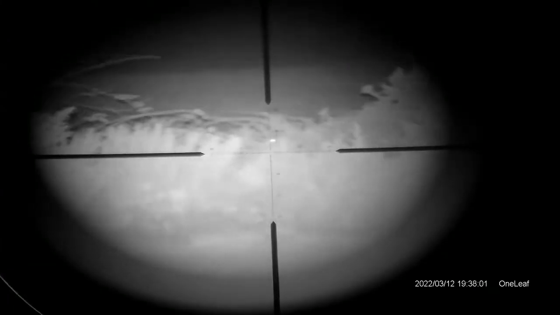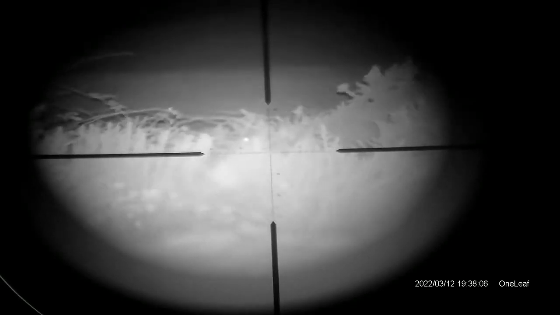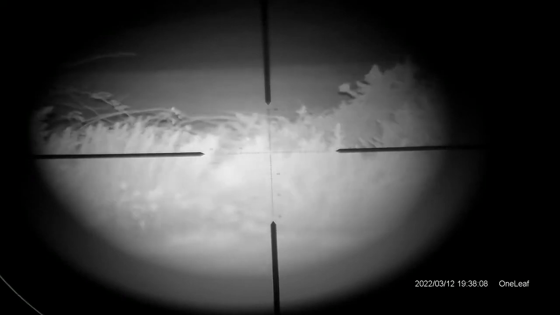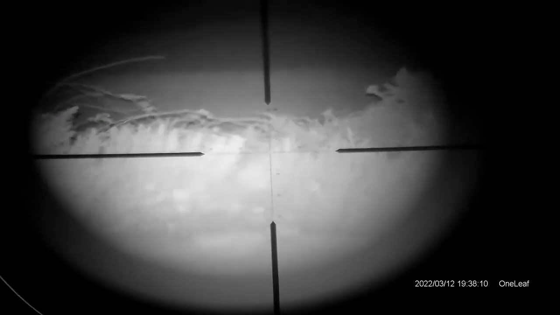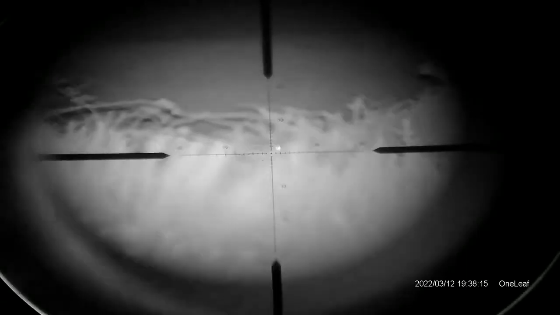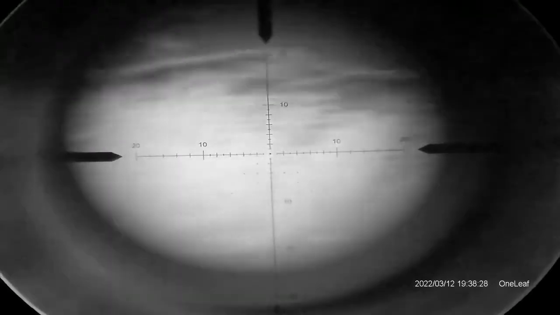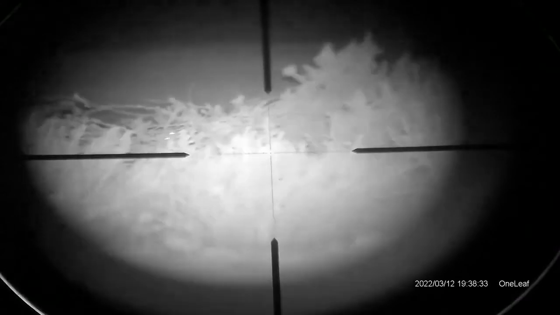Again, I picked up a bit of shine there, just going around, so I thought, oh, what's that? And I'll zoom my scope in. So this is all the zooming done with my scope and not using the digital zoom of the device itself. So focus it in and decide it's just something reflective. It's not eye shine. So leave that one alone.